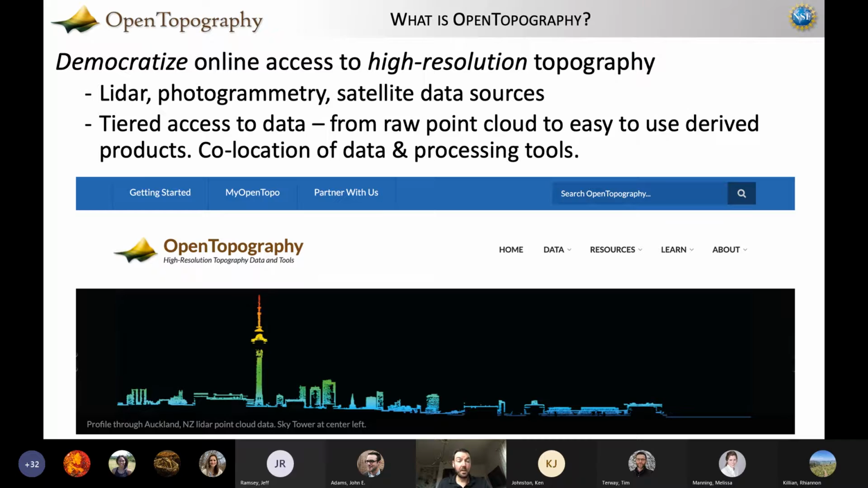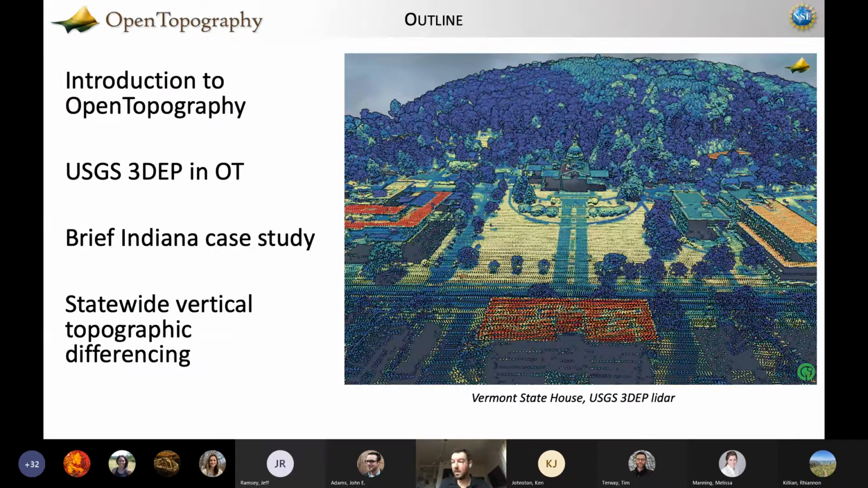So I have something like 35 to 40 minutes' worth of content to talk about today, and this is what I'm going to do. I'm going to talk about an introduction to Open Topography: what is it, what can it do? Then talk a little bit about USGS's 3D Elevation Program LiDAR data sets, and some work we've done recently to pull those data into Open Topography and make them accessible using some cloud-based resources and other things that sit behind our processing stack.